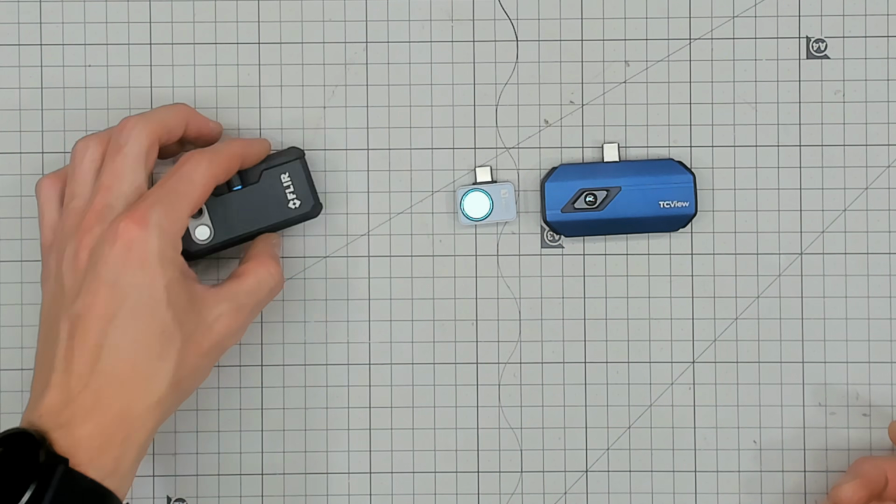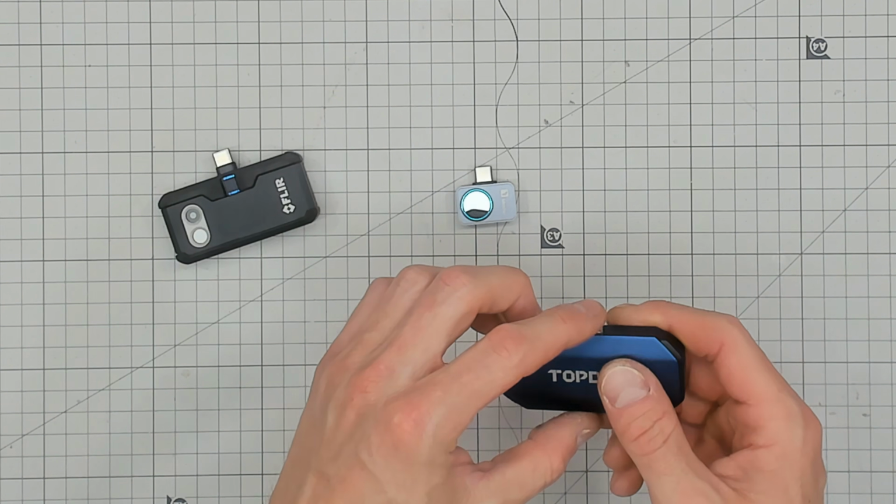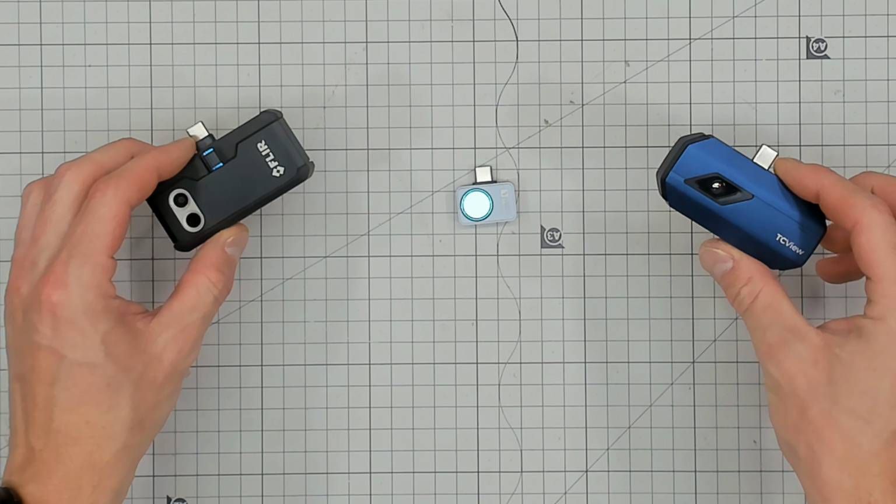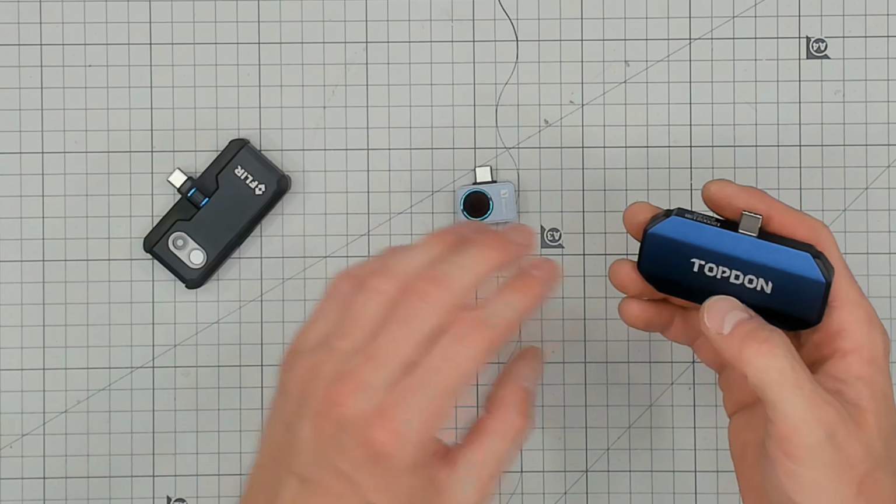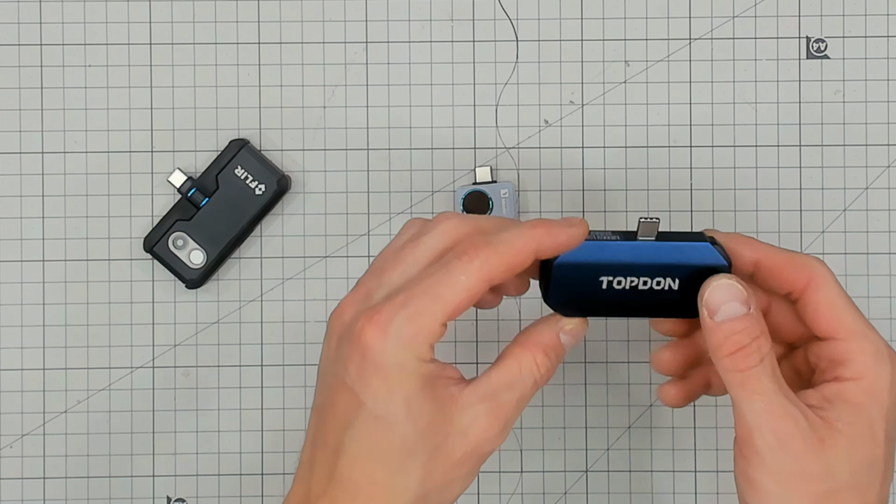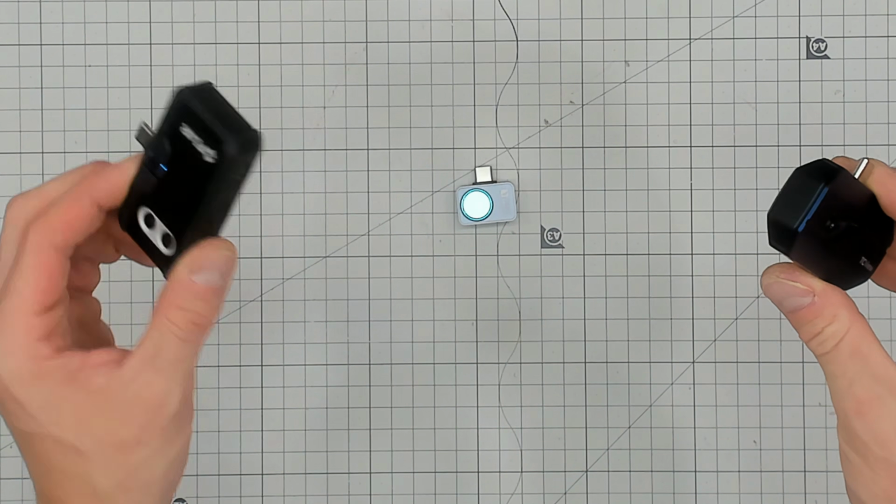spec. TC view. Your app could do with a little bit of work. Your neck on USB-C is nearly long enough. You both come with a case, which is really good. You have an unnecessary battery for some stupid reason. You forego that. Got a nice metal and rubber case, and you're very affordable. Your specs are very good. You also work with Windows. FLIR, failing again.